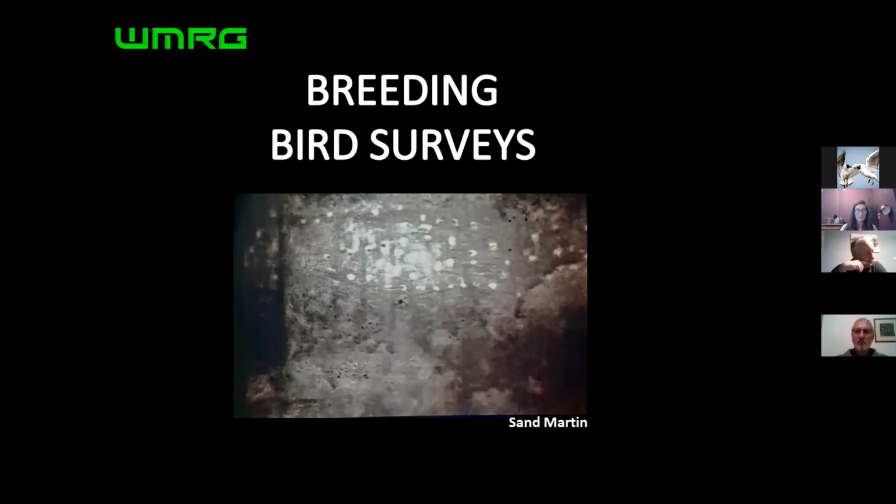And the second one is a squirrel dray. So it is pretty good. I think there are a number of ringers now that have bought units for that purpose. So it's quite interesting. I'd be interested to get their feedback if they do use it for that as well. So the next slide is breeding bird surveys.